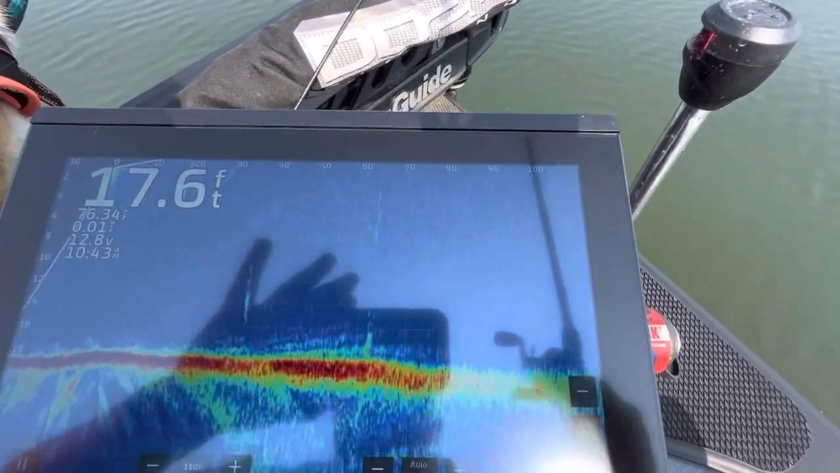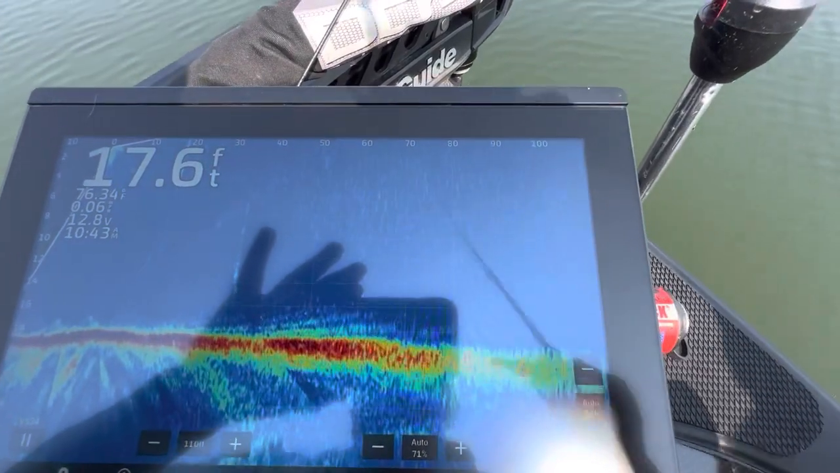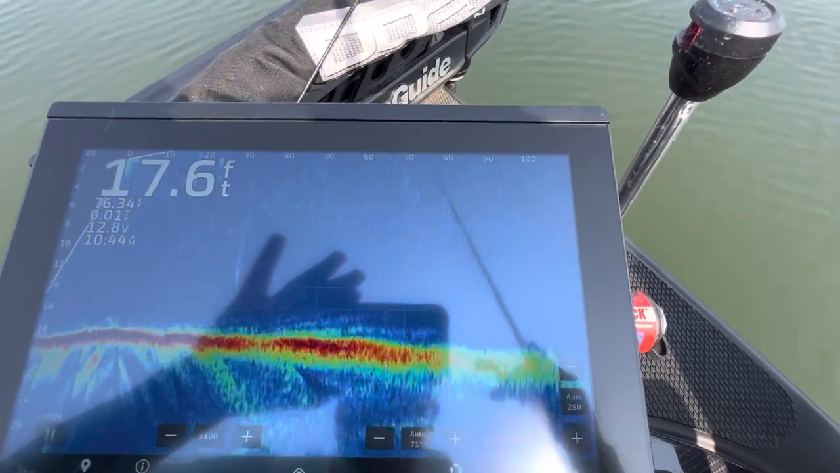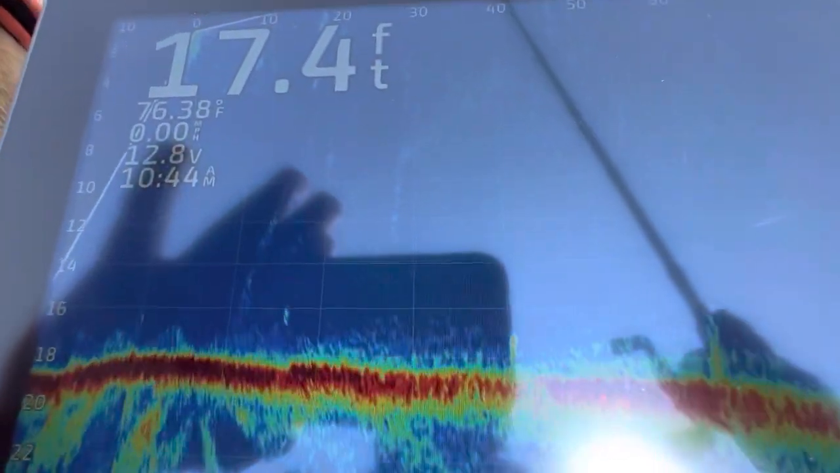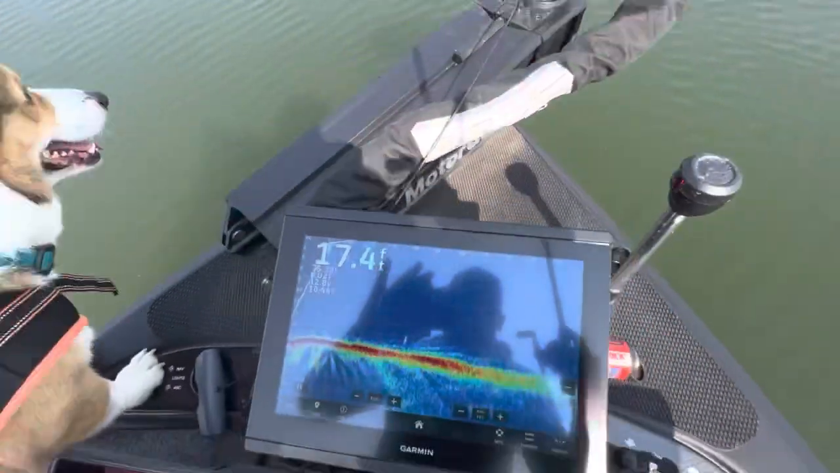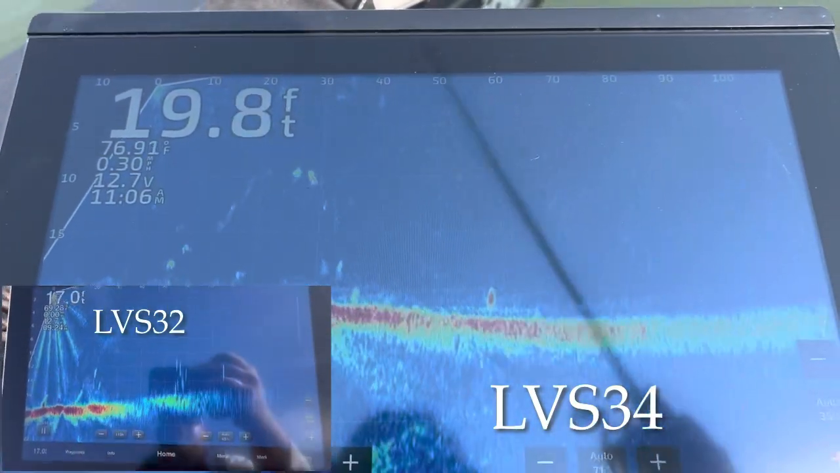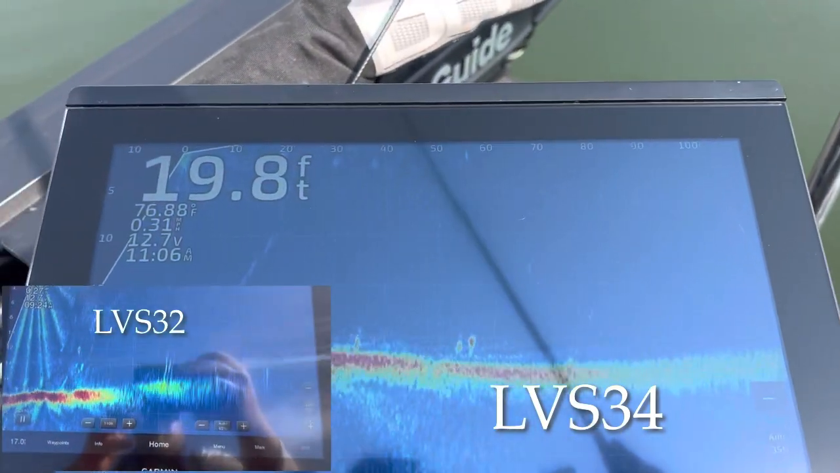Generally speaking, I can see my lure out to around 60 or 70 feet with the old transducer, but with this new one, I've been able to see it all the way out to 100, as long as I get it within that cone. But you can see it's very, very easy to track the bait. That is one thing that I think is super important, being able to cast a lure out there and track it and see how the fish react to it. That is a really big deal. And the 34 definitely excels at that.